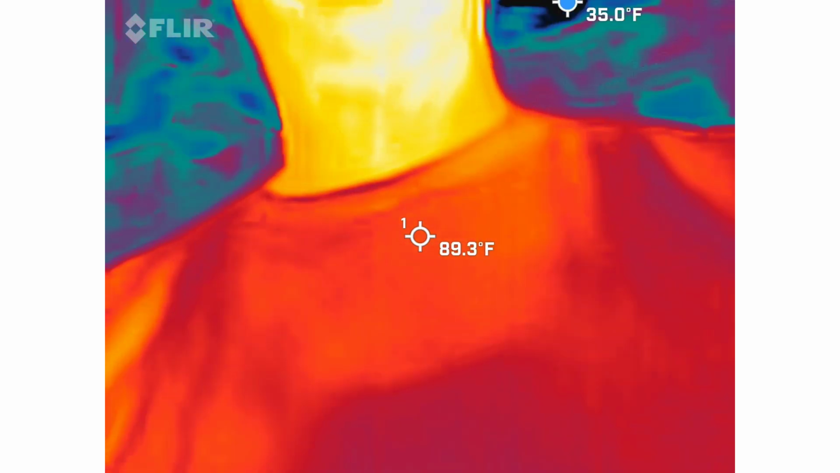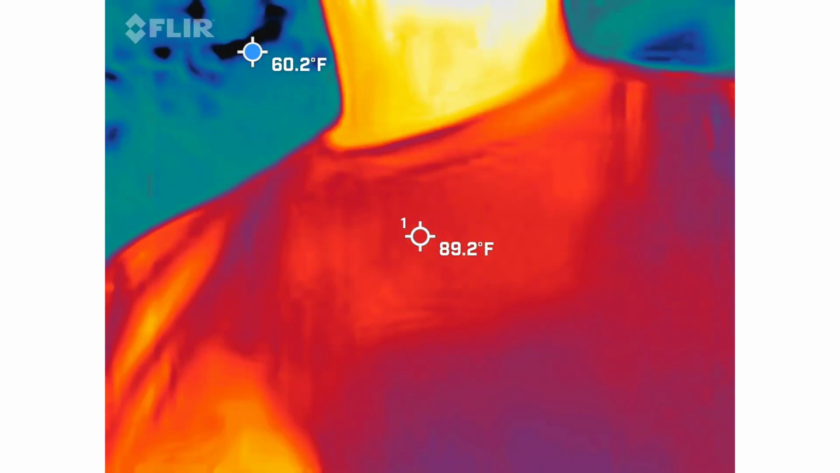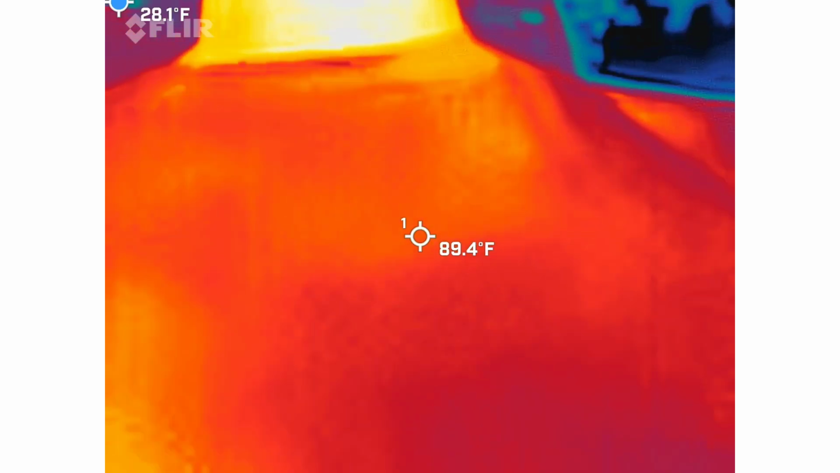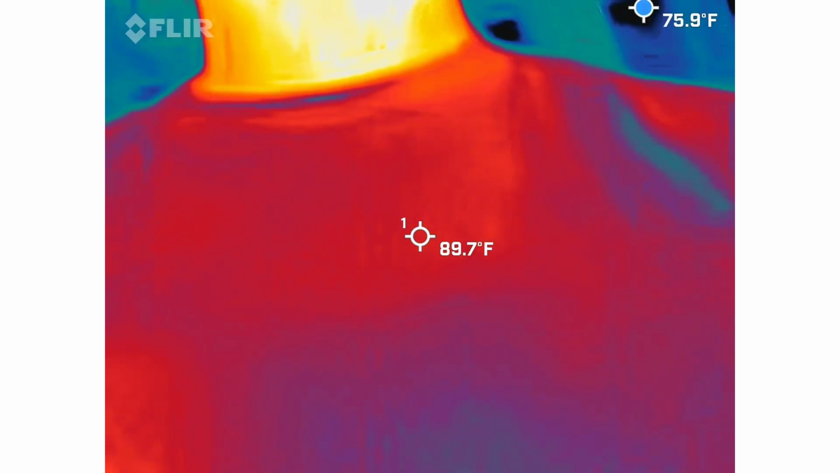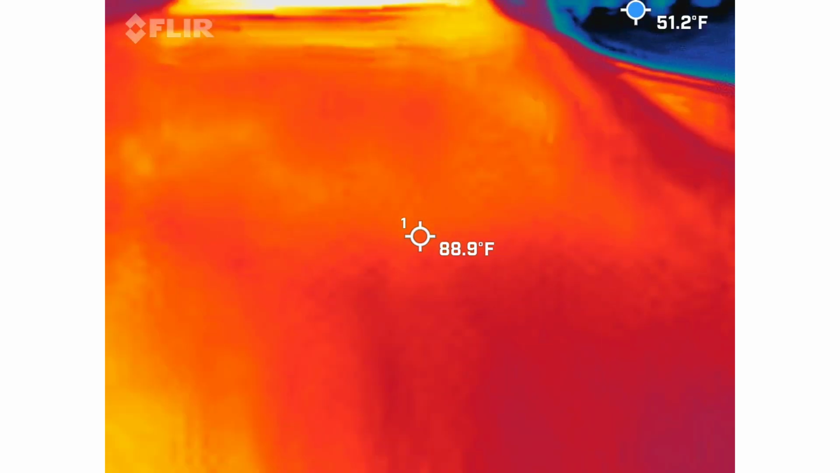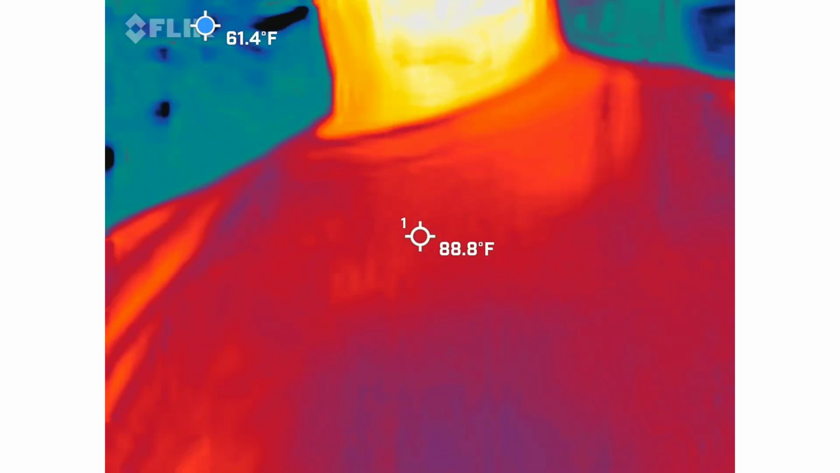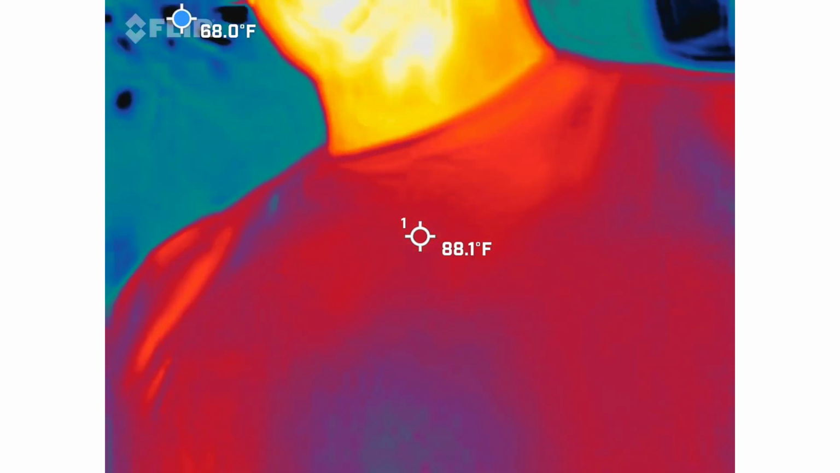I'm good with that. But anyway, we're literally looking for blue and black areas to either take shape or start moving on their own. So the cool thing about this is there's a blue dot that's bouncing around the screen that's kind of giving us the coldest spot in the frame at that particular moment. So you'll see it bouncing around the screen on your video. So you're going to get the full video of this back.